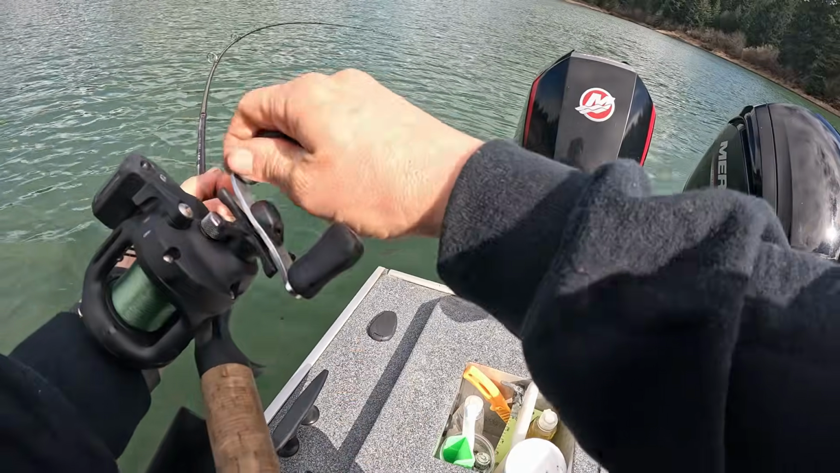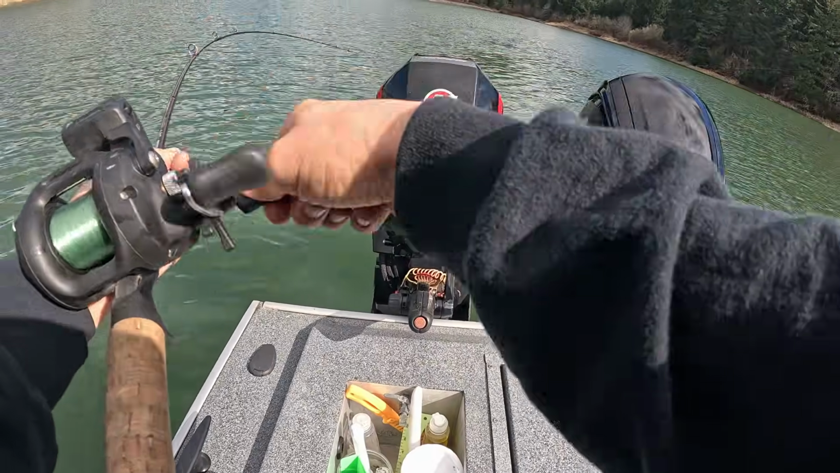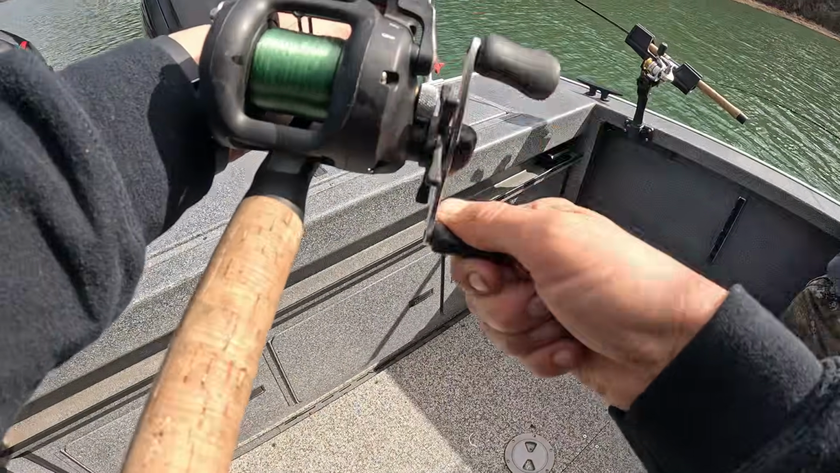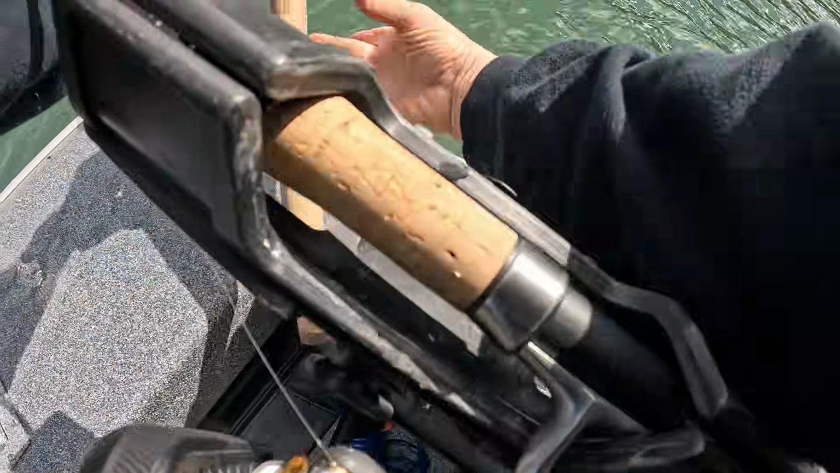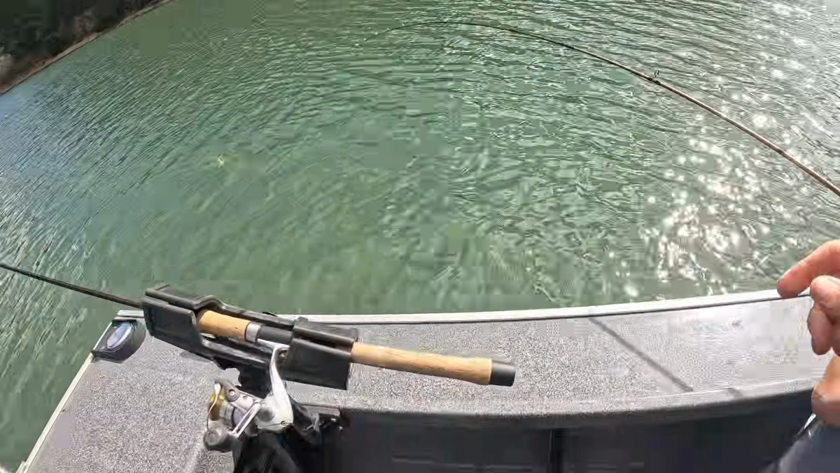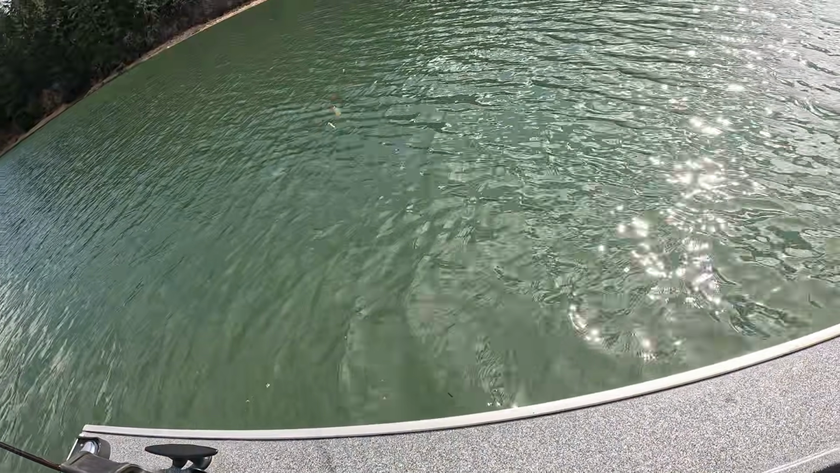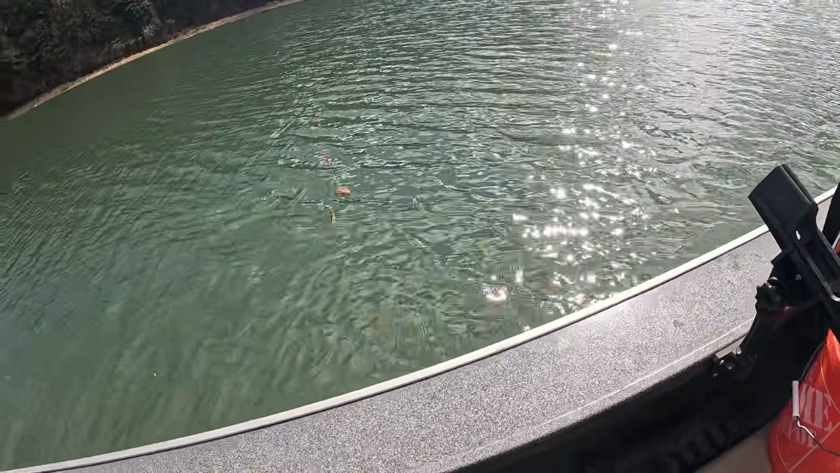Do you want this one? Let's quit. Hold on, hold on. Reel that one in. Reel the one in you got. Oh yeah, there's a fish on this one. Is there? Yes. Here. There's not a fish on this one. I'll take this one. You take this. Oh, there is. Here, take it. Here, take this one. This one's big, dude.